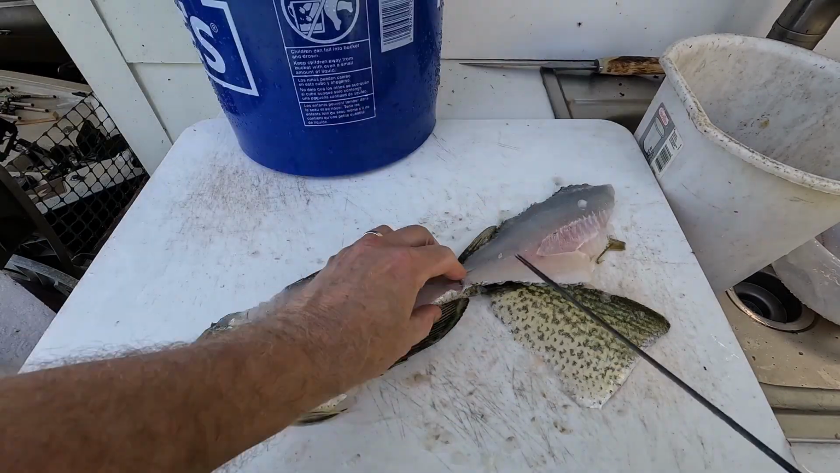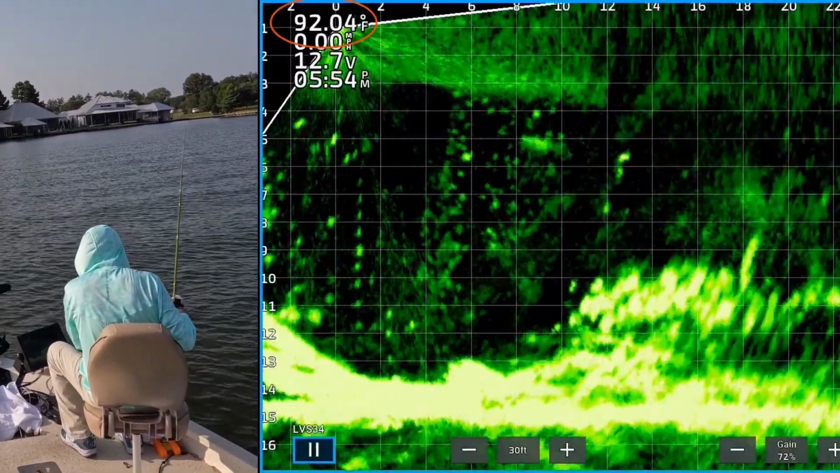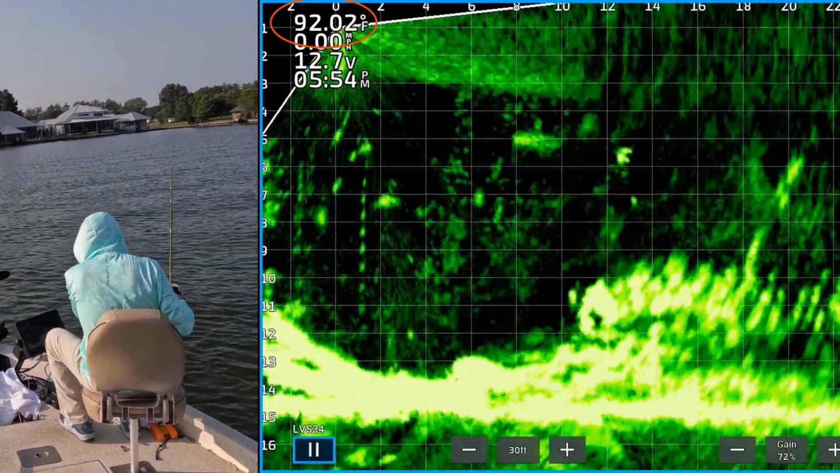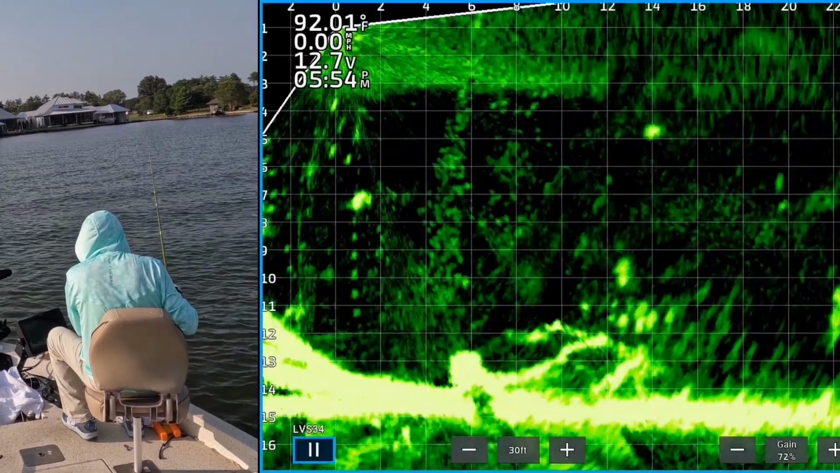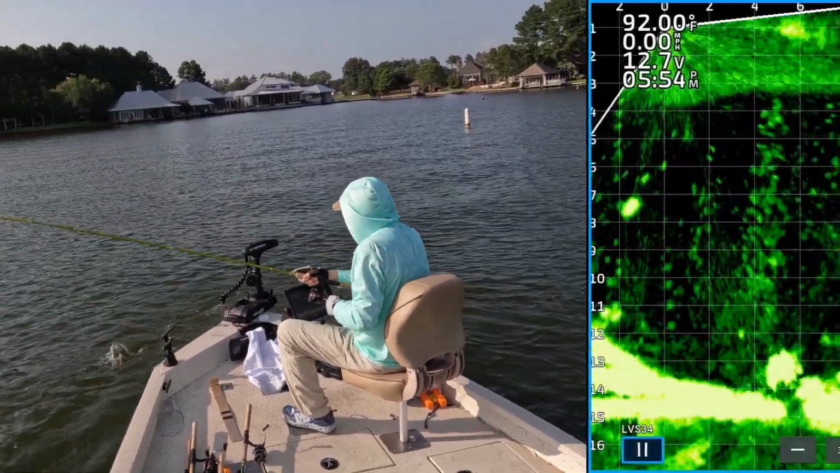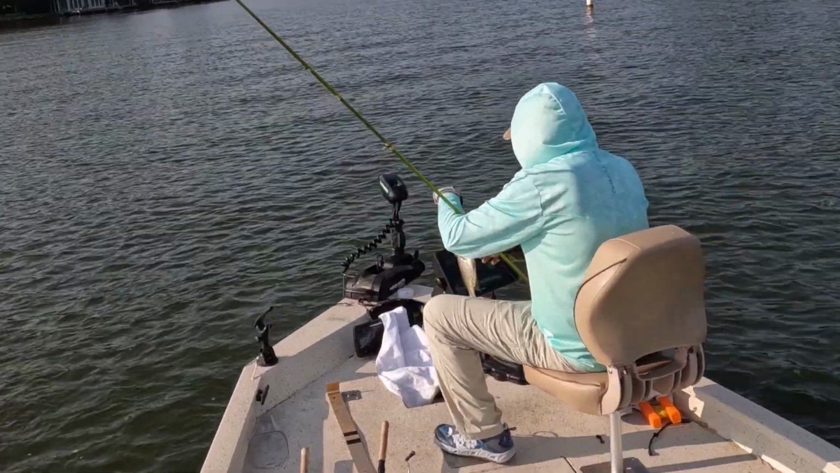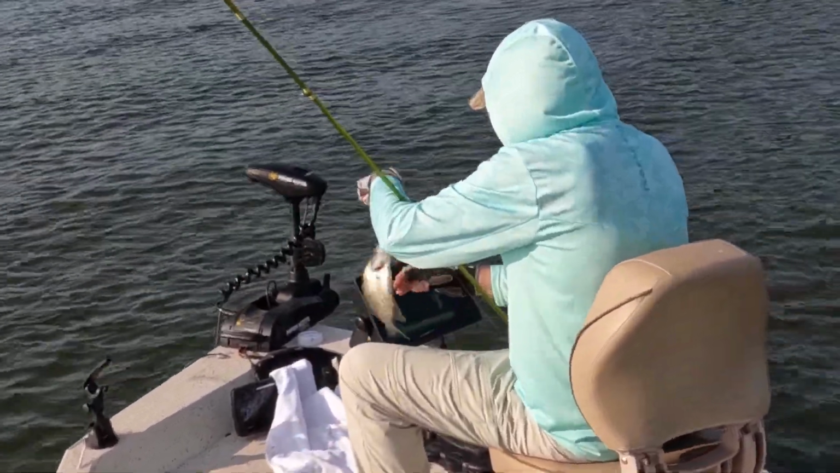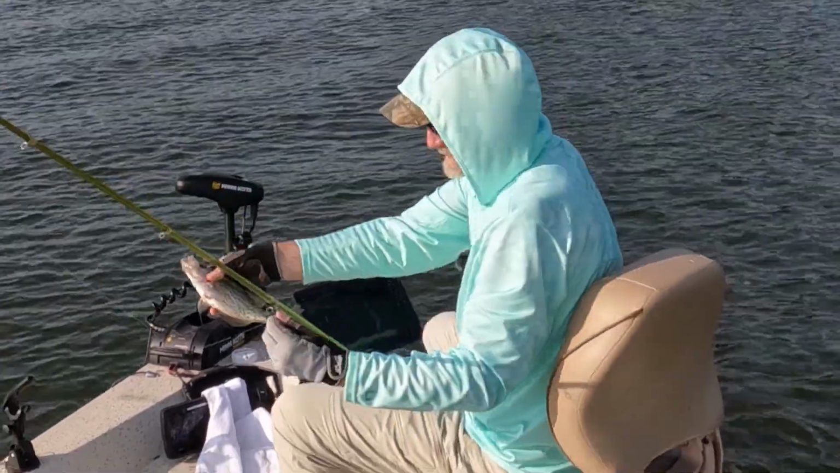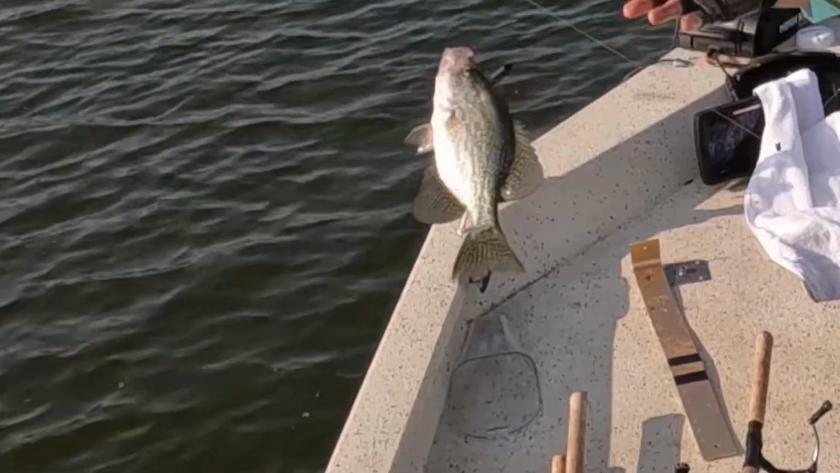On the first day of fishing, the surface temperature of the water was 92 degrees, but the fish were eating jigs. In the circle, you see my weight about 18 inches above the jig, about 10 feet deep. There's one, 12 feet out. Nice little keeper. Black. Letting them go.